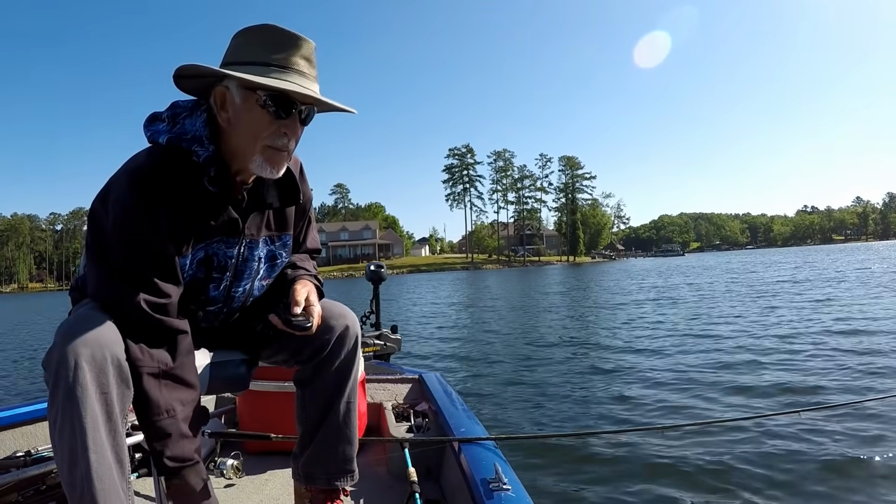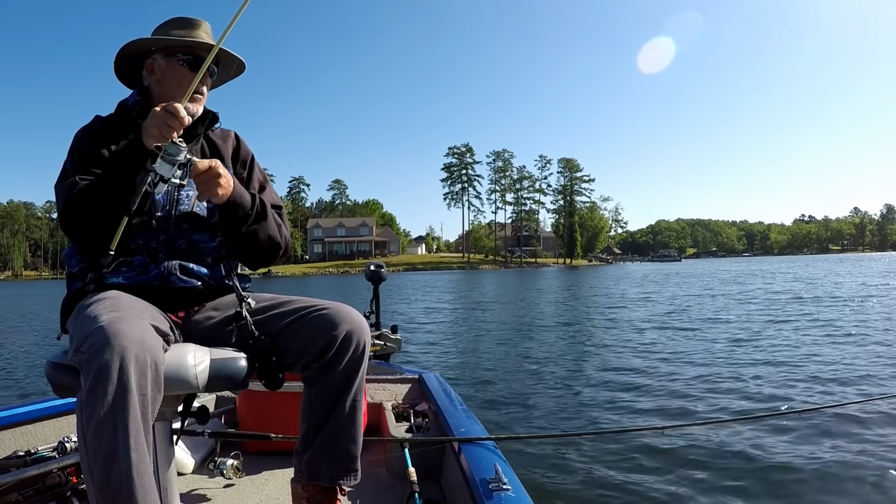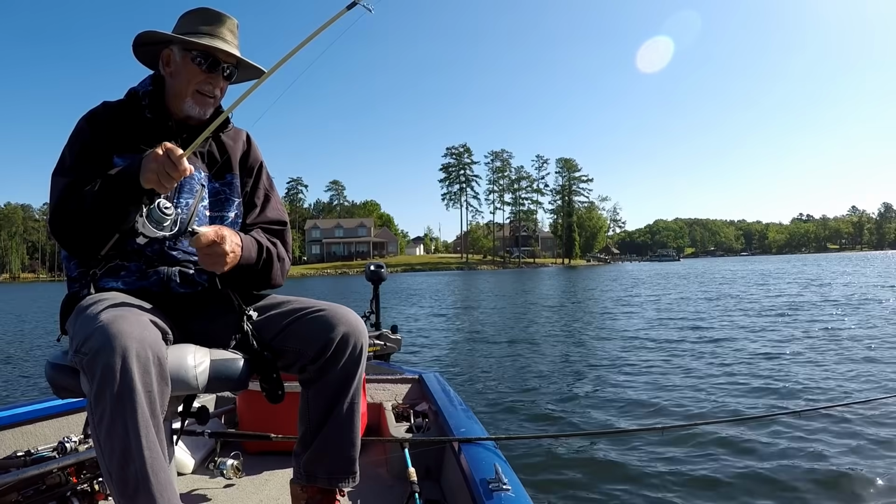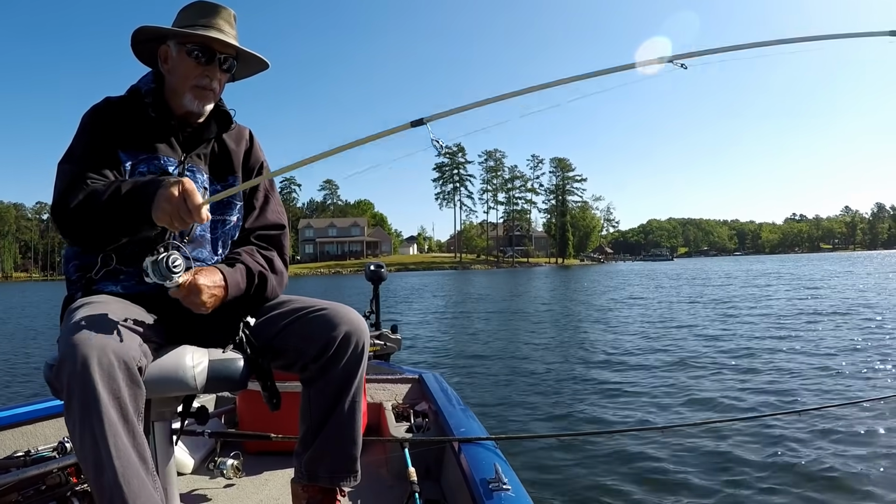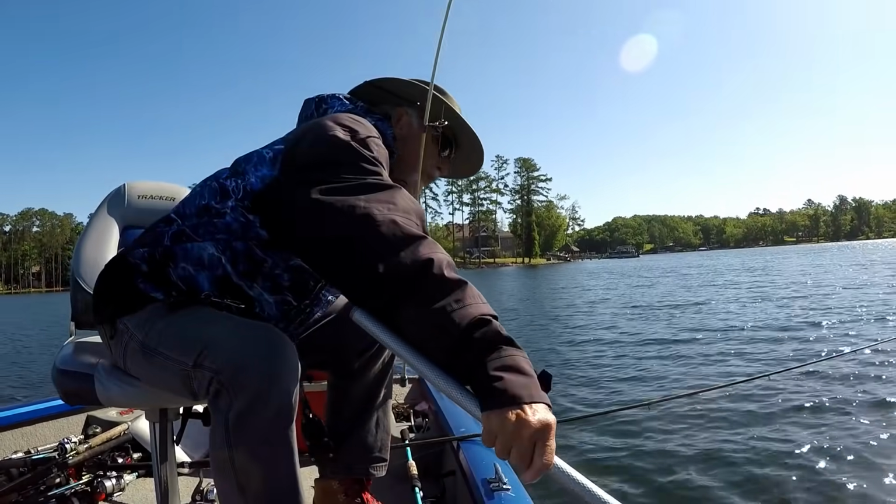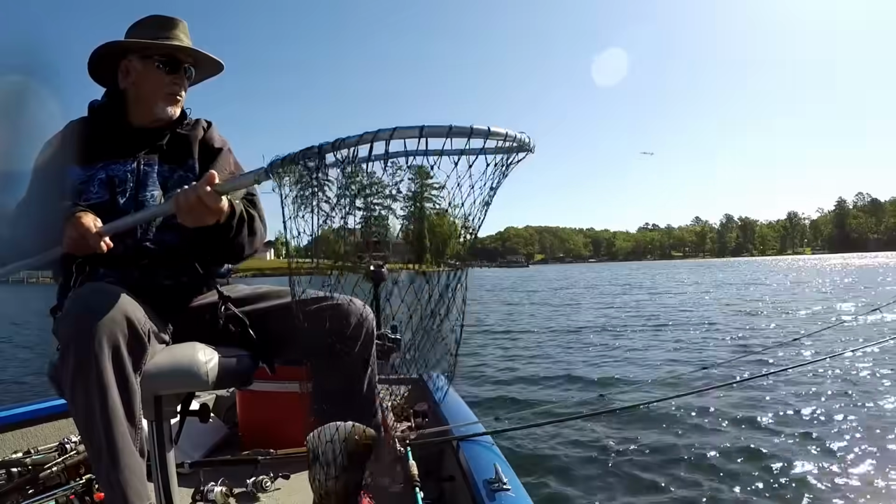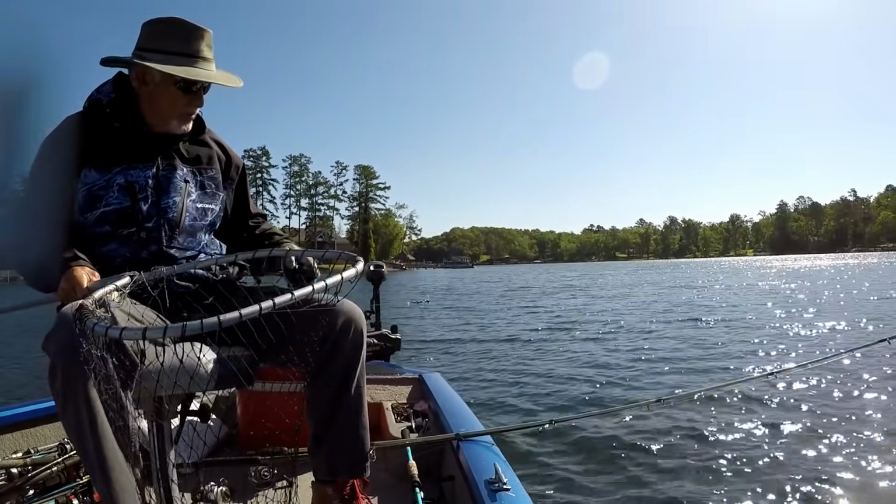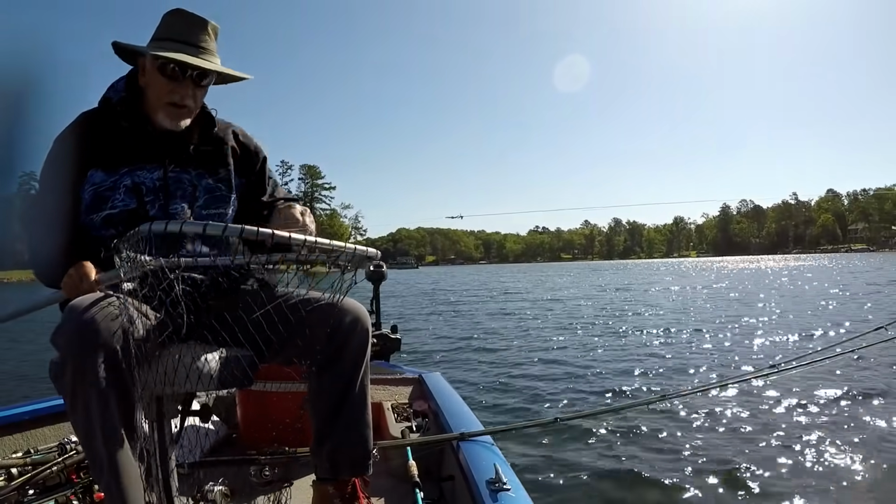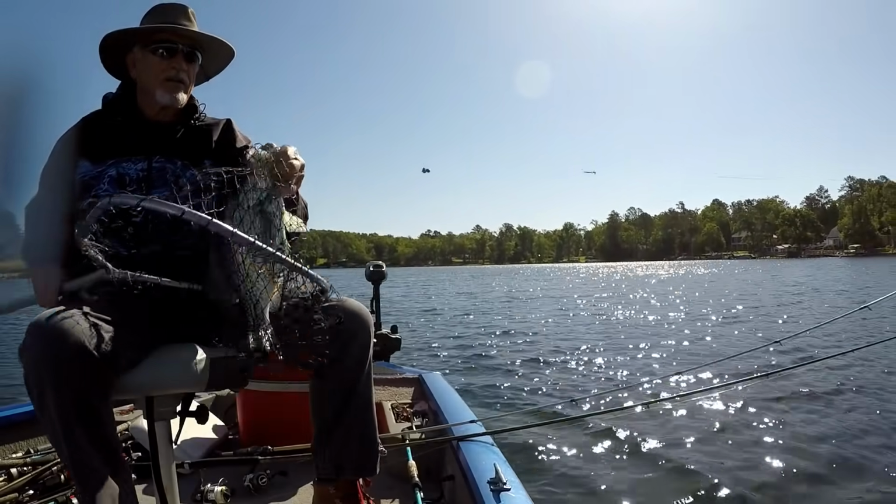There you go, that's a crappie. Oh my, that's a good one. I mean a big one. Look at the size of that one. Oh my goodness. That is a monster. That's the biggest crappie I caught yet. Unbelievable the size of this crappie. Look at here, what a crappie. That, my friend, is a whopper.